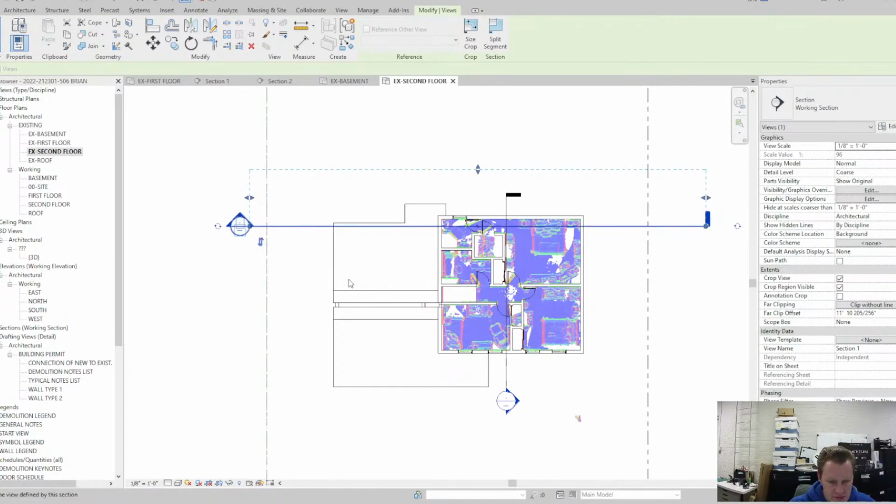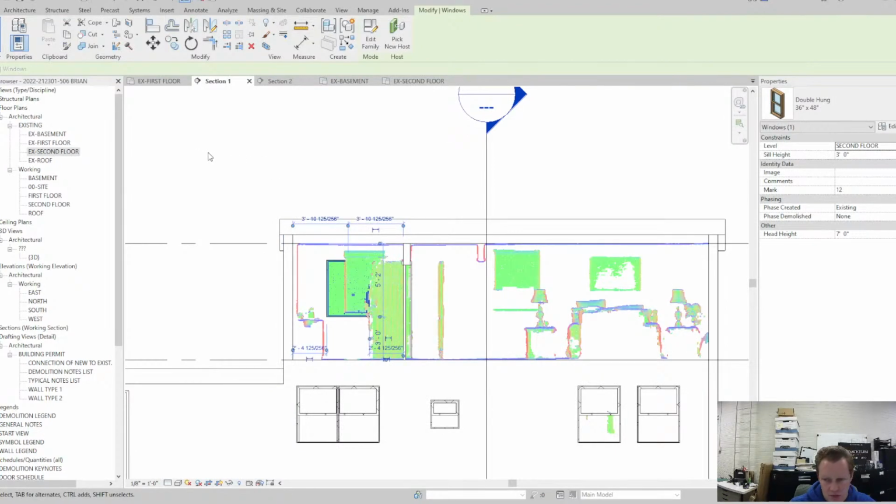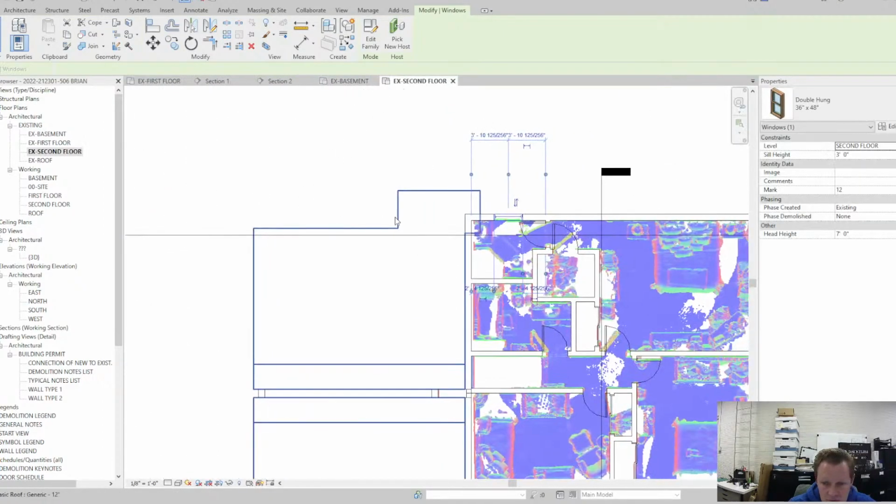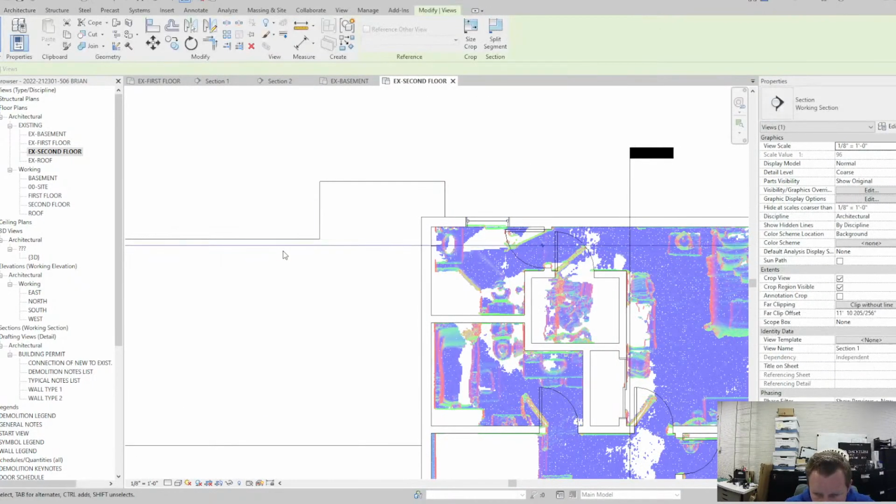Flip this. It looks like I just have one window. Let me make sure, because there's a closet. Second floor. Oh, that's just the door. Oh, I see what that is. Okay, so clear that door swing.